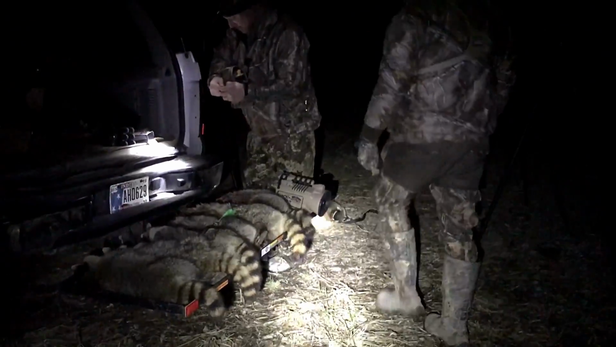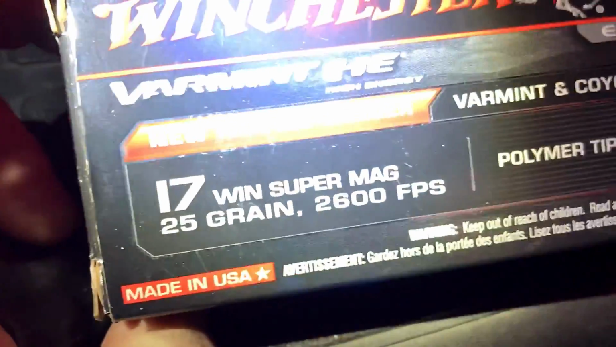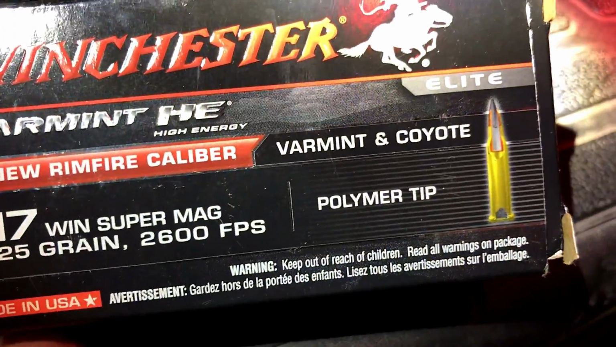I'm glad we went and got that critter getter. 25 grain, 17 WSM is what we're using. And you can see, ain't doing too shabby. All right, 7 ringtails down. On we go. It's only like 3:30 in the morning. What are y'all doing sleeping?